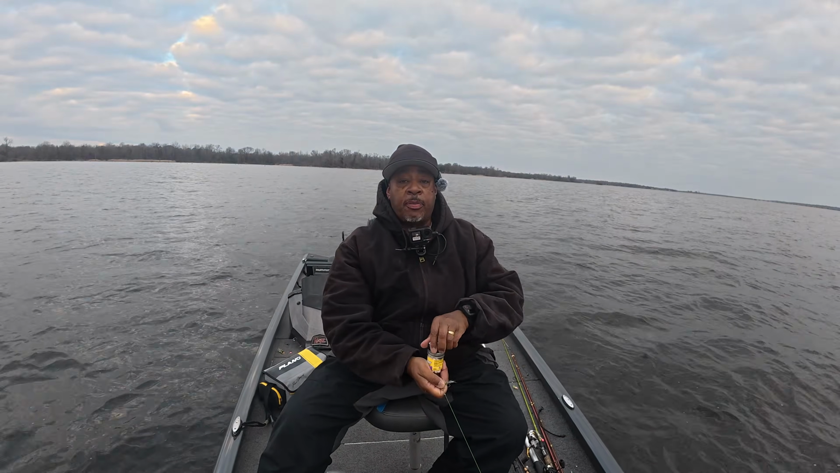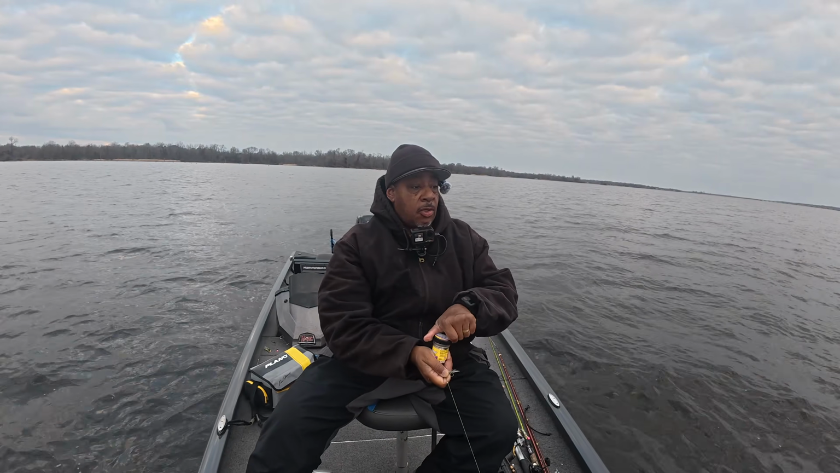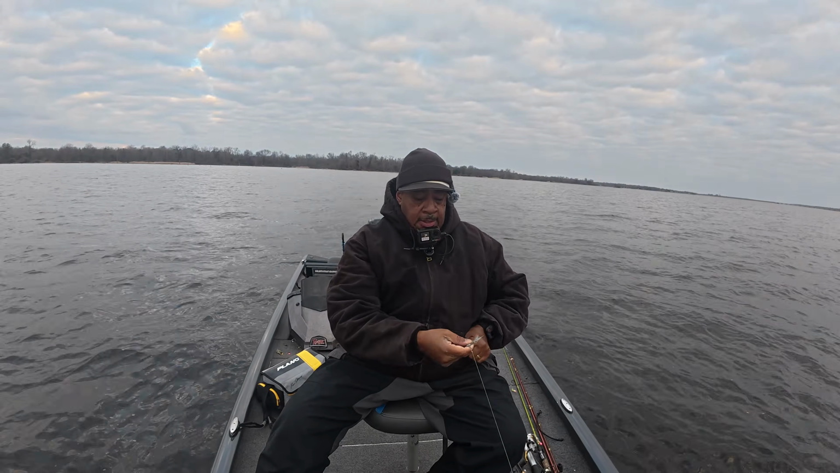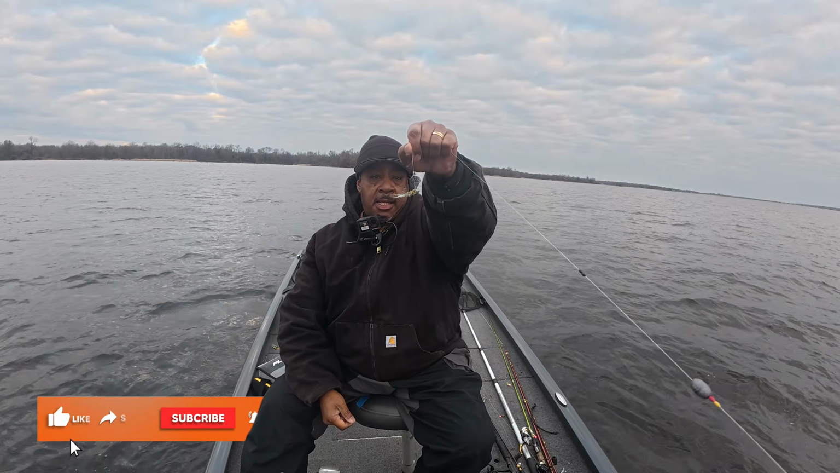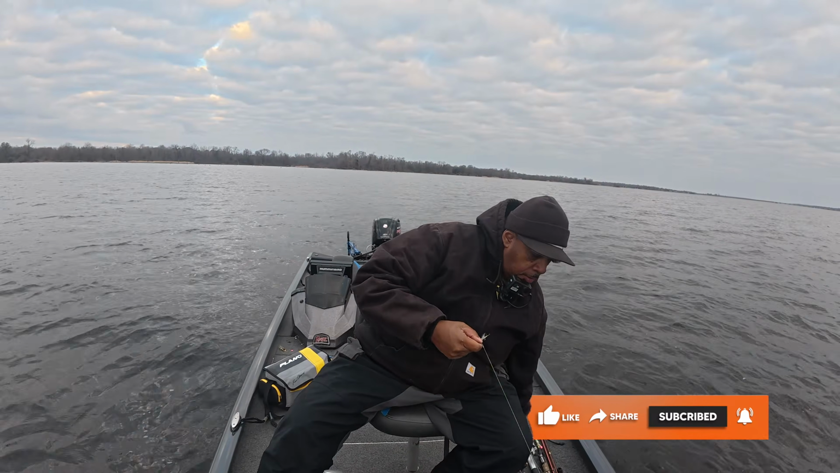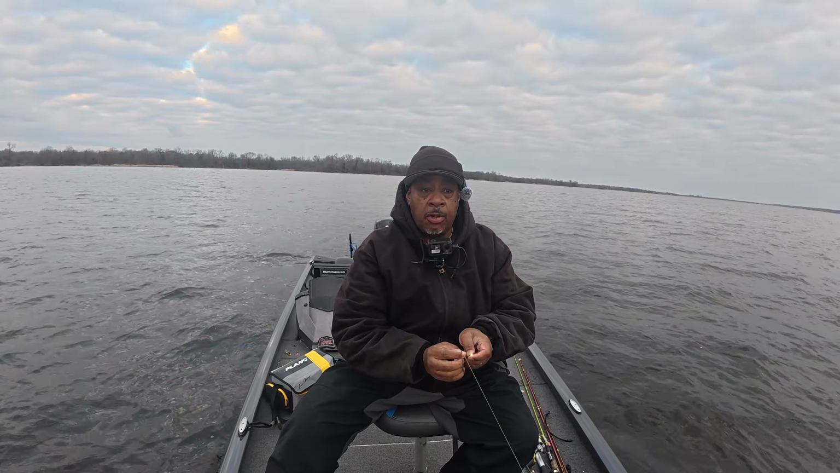Guys, I'm sticking to what's been working well for me. I'm still using that 12-foot Falcon Slab Series rod. You can see it. I got my Rainbow Ghost on here with some 12-pound sniping grade Meteor.